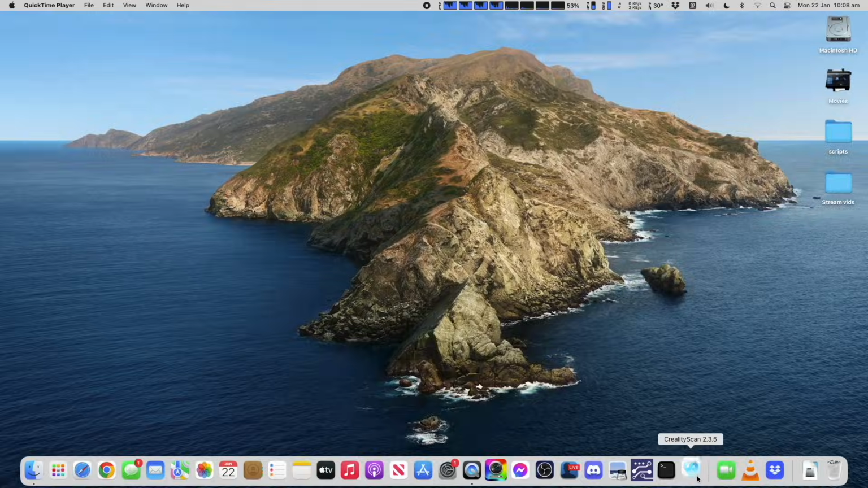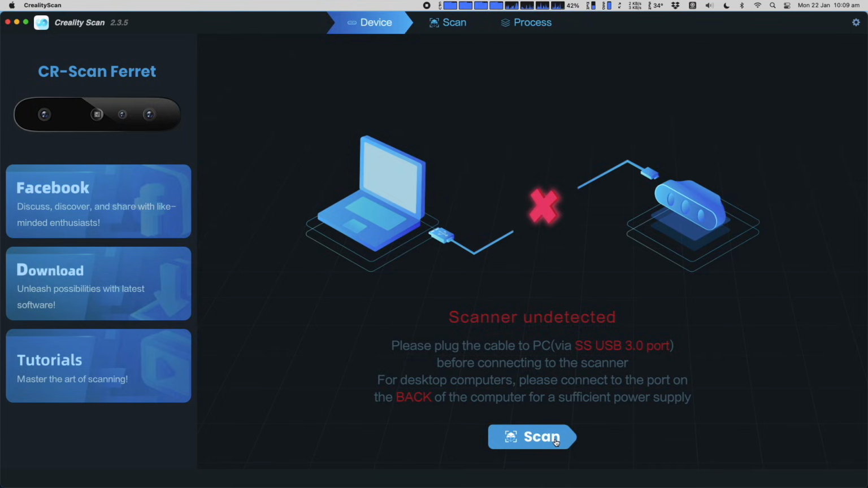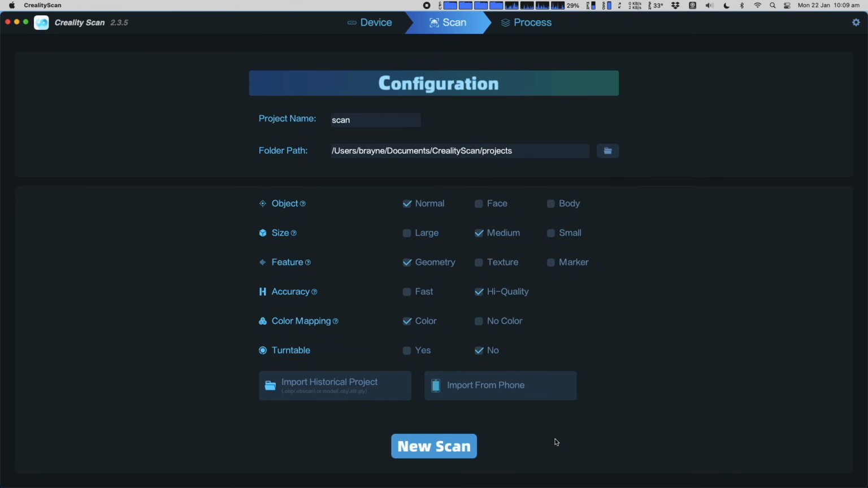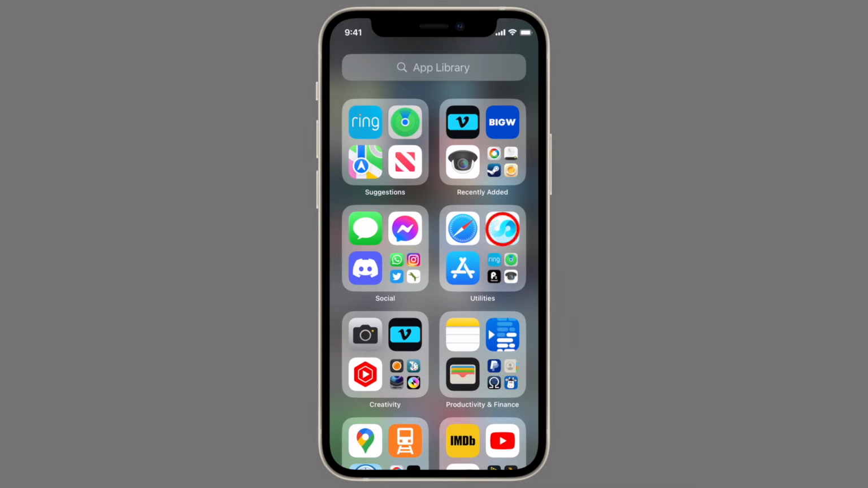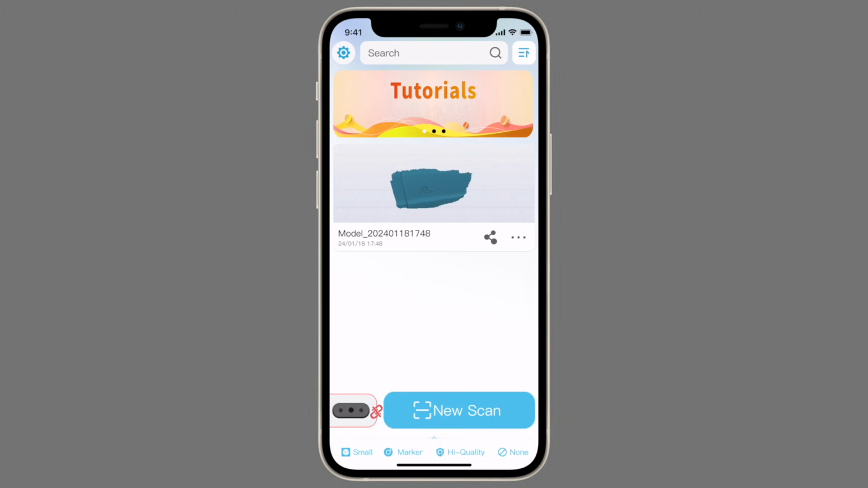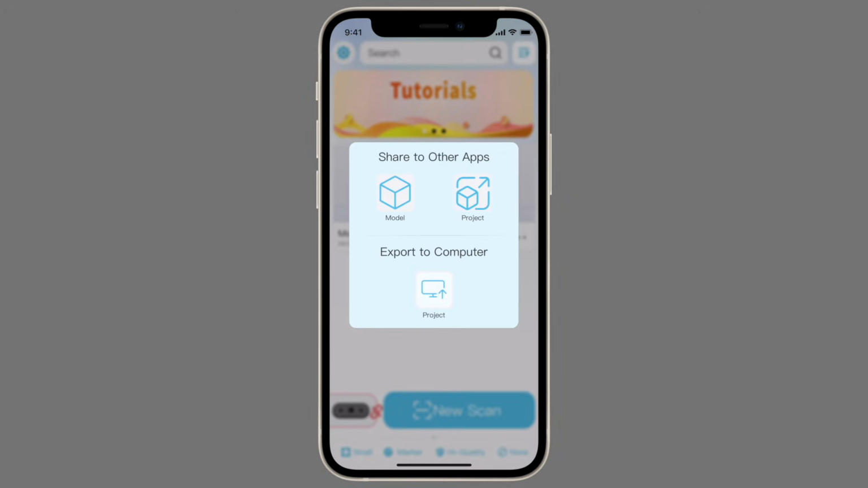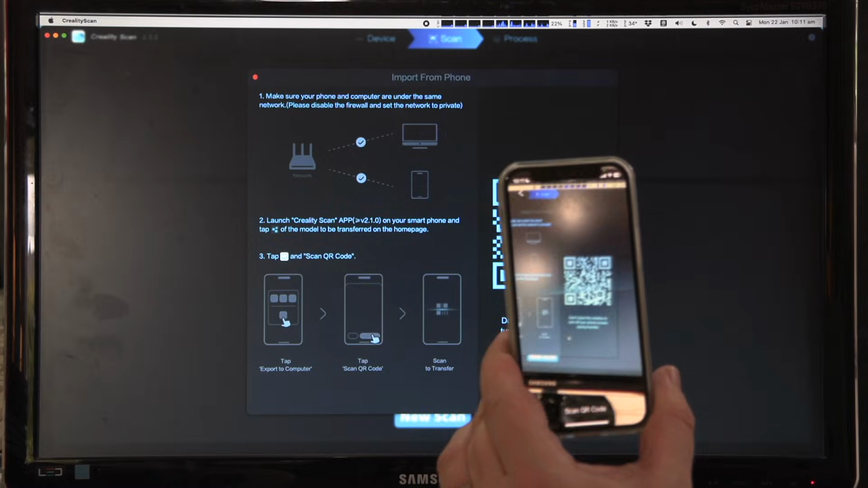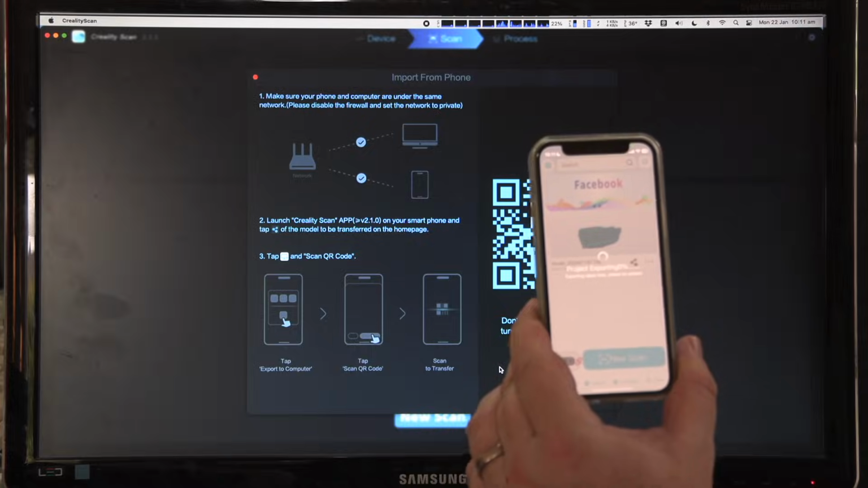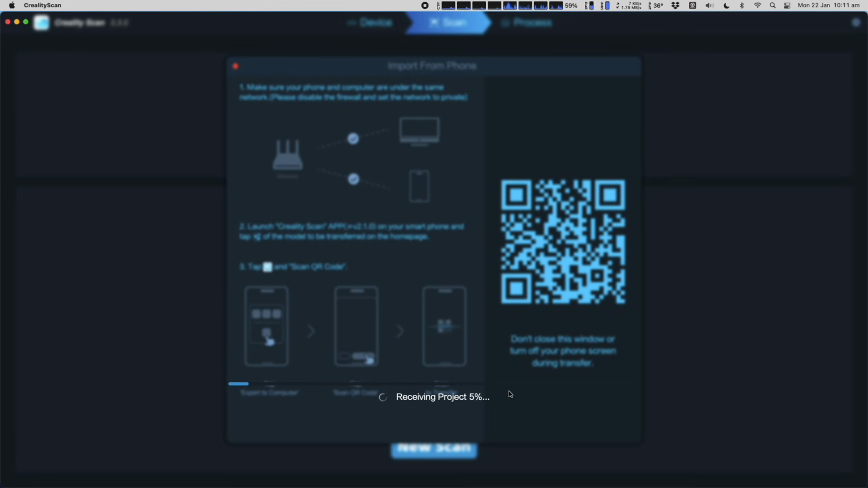To do this, launch the CREALITY Scan app on your computer, then press the Scan button. Now press the Import from Phone button. The software will display a QR code. On your phone, launch the CREALITY Scan app and tap the little share icon under the project you want to transfer. Press the Export to Computer button, then the Scan QR code button. Use your phone to scan the QR code on the screen of your computer. The project file will begin transferring from your phone to your computer.